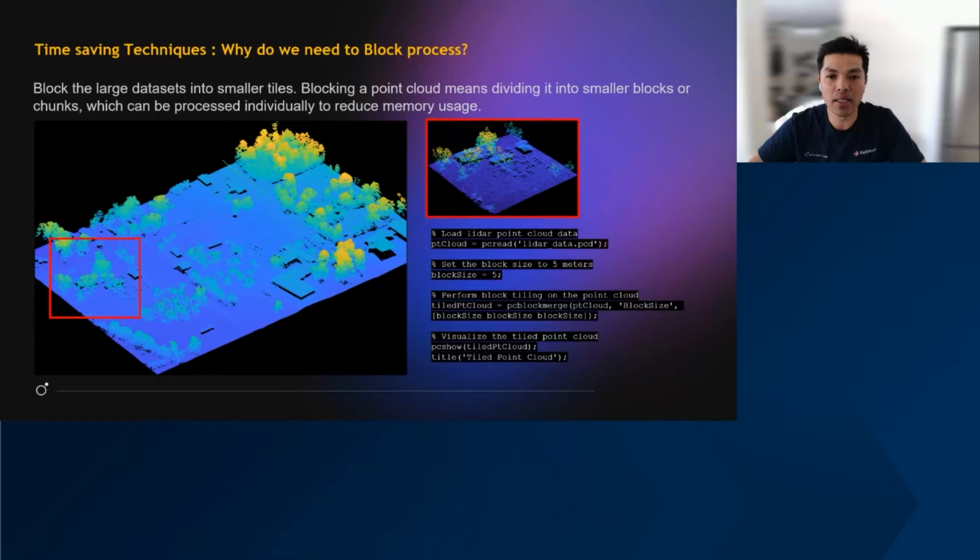You can see here that we set the block size to 5. And what does that 5 mean? That 5 means that it creates a 5 by 5 meter block. It cuts that, and then puts it in as an individual file. And we do that across the whole site. So why do we do this?